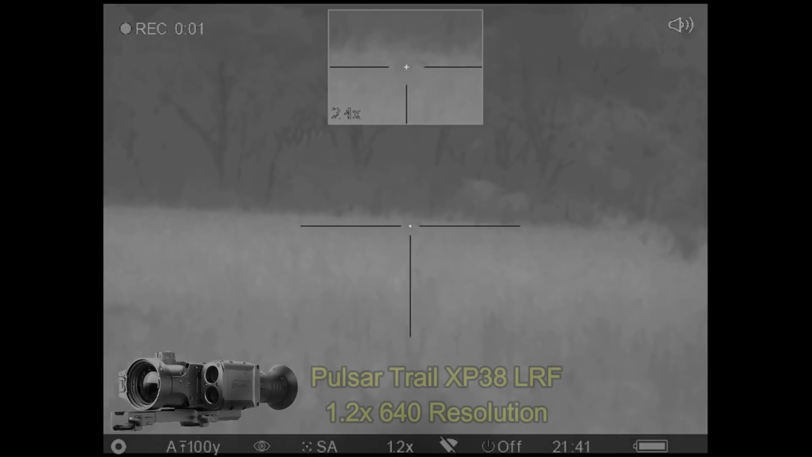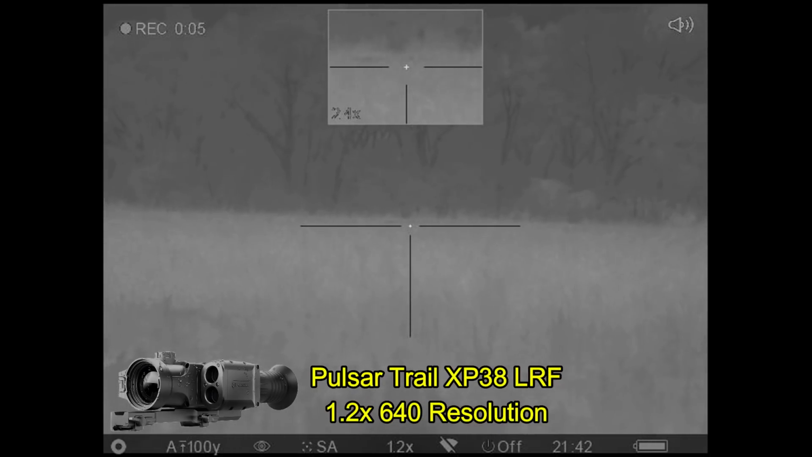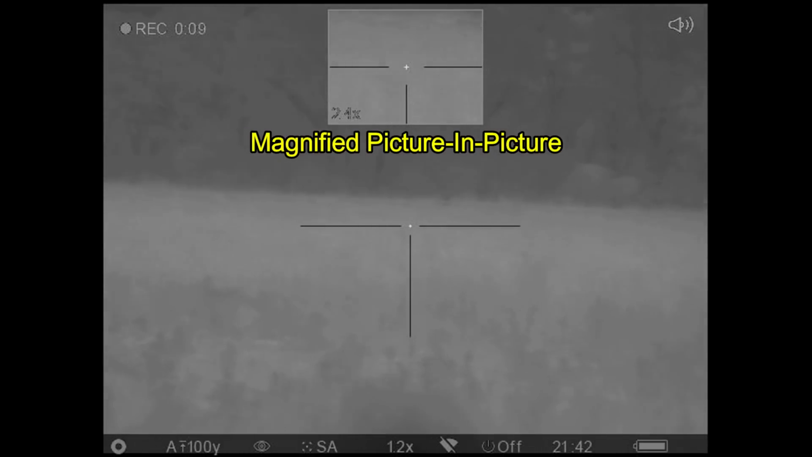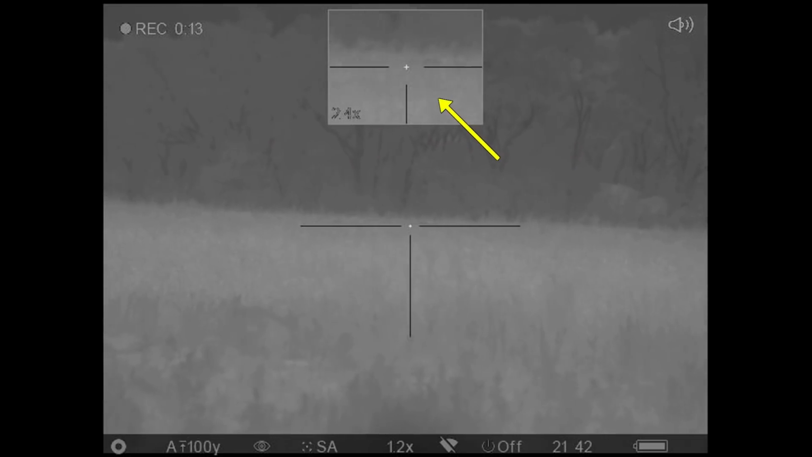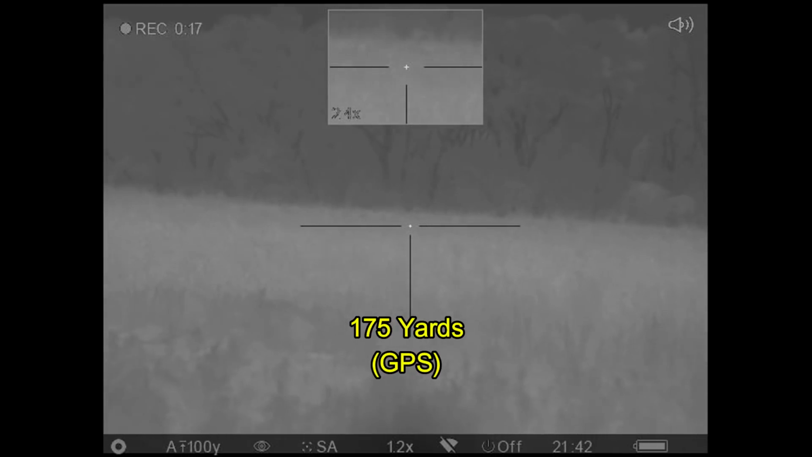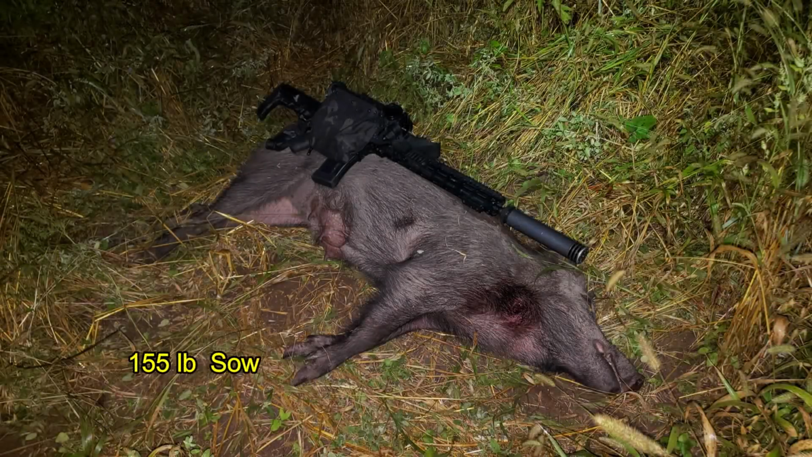Five minutes later, I'm standing in the same spot looking for any other stragglers, using my Pulsar Trail XP38 LRF. And there I see on the far side of the field, down towards the bottoms, there are two hogs moving. Looking in the picture-in-picture, I can see the orientation of the animal, and I'm looking for the head. And that hog goes down as well. She turned out to be a 155-pound sow.